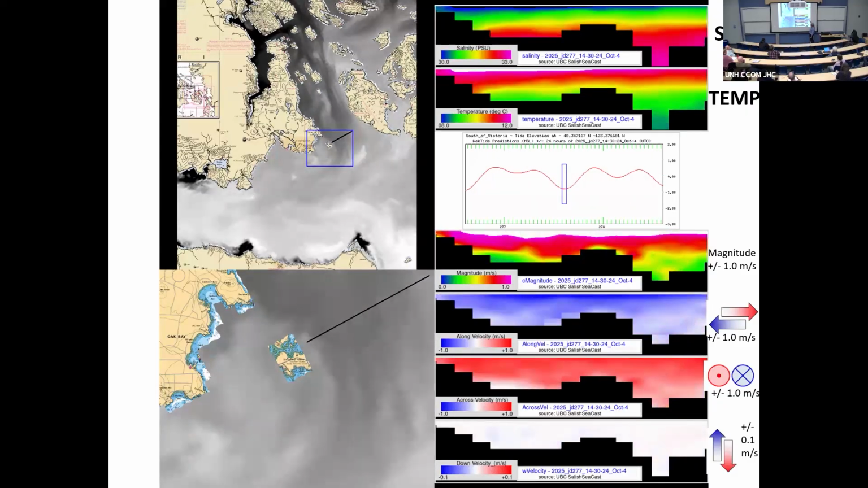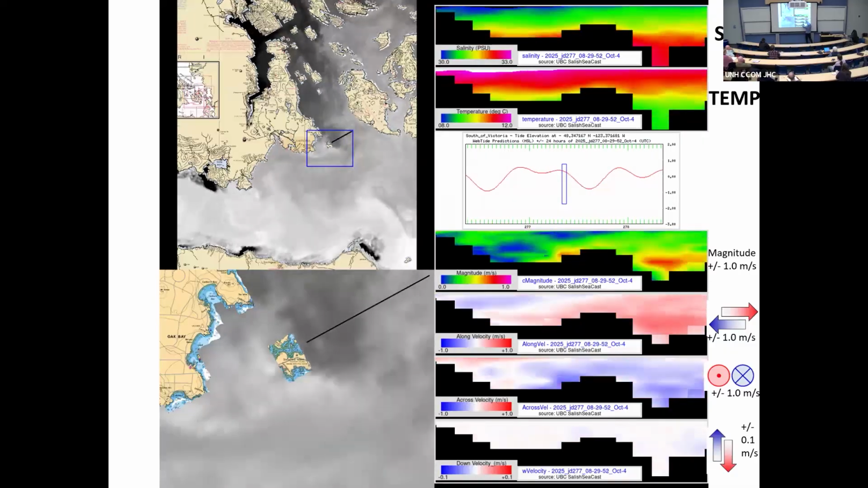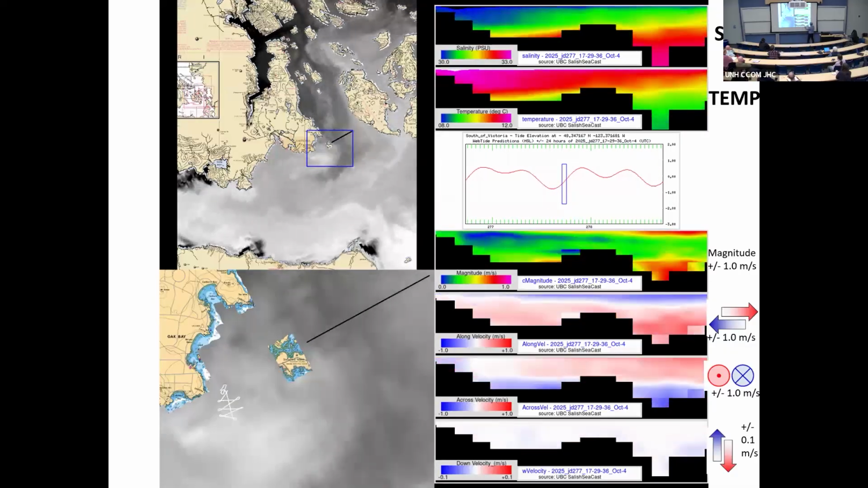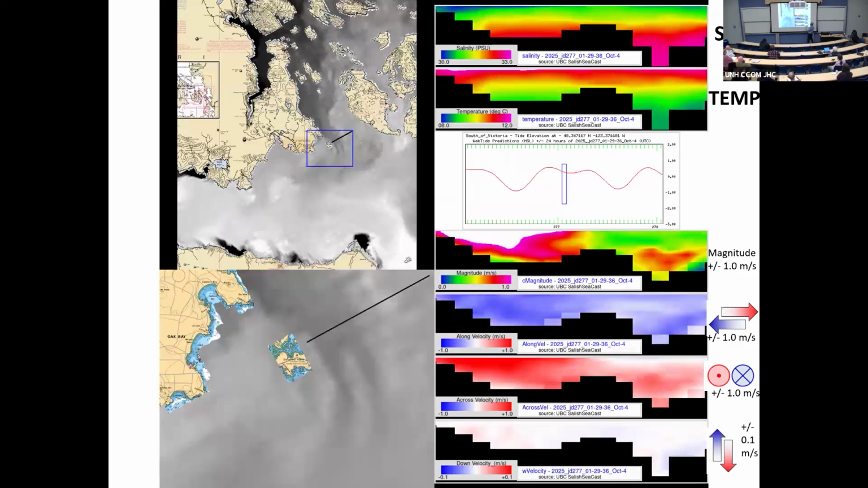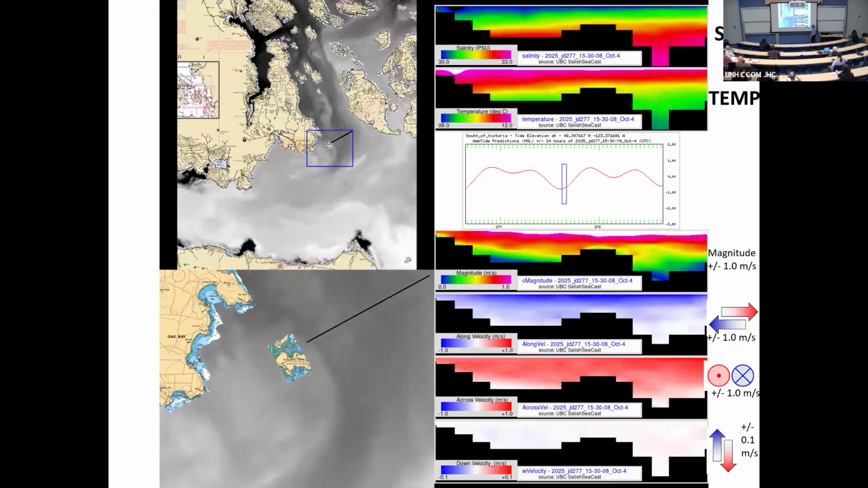Same things, the predicted currents, that's the magnitude. That's the along and the across section. That's the in and the out of the page. And these are the vertical, the upwelling and the downwelling. So let's just freeze it when things get interesting. So it's just starting to upwell off Trial Island.